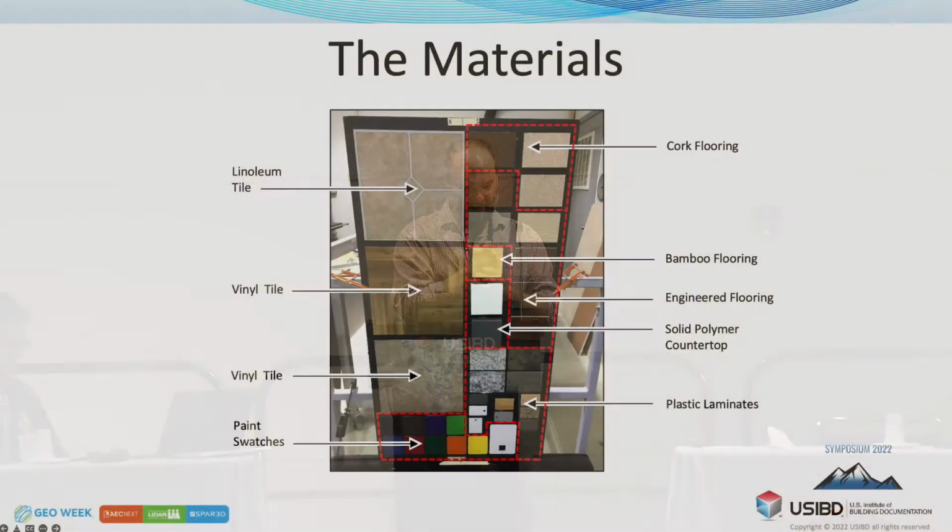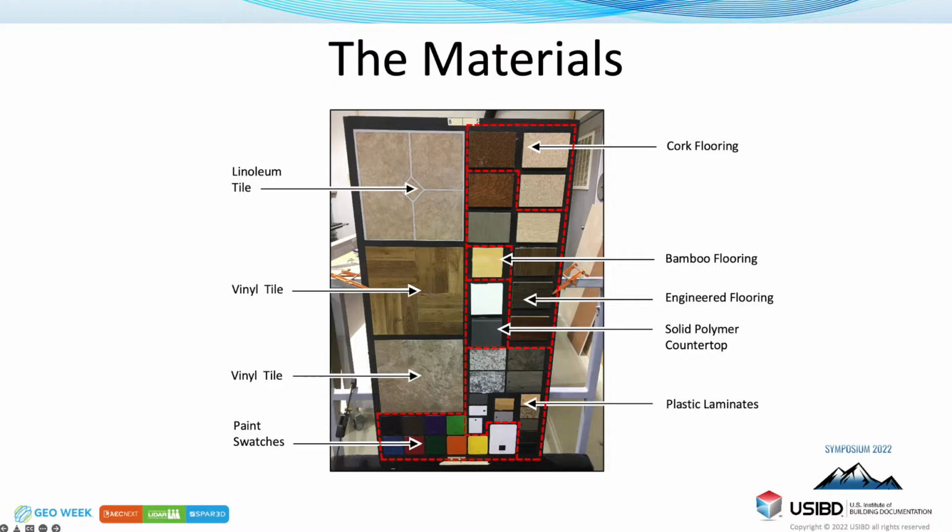Okay, move this one up for a sec here so you can get a sense of what we're talking about. So we have linoleum tile and peel and stick vinyl tiles, a bunch of paint swatches down at the bottom, bamboo flooring, engineered flooring, and then quite a few laminates of different colors and kind of reflectivity values.